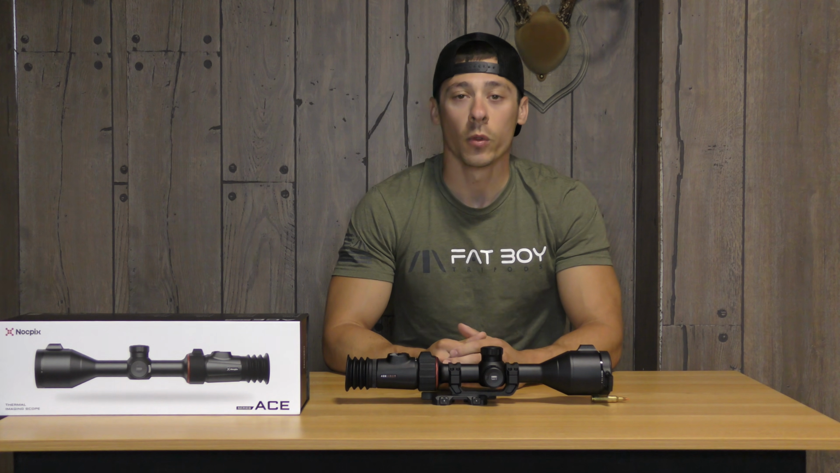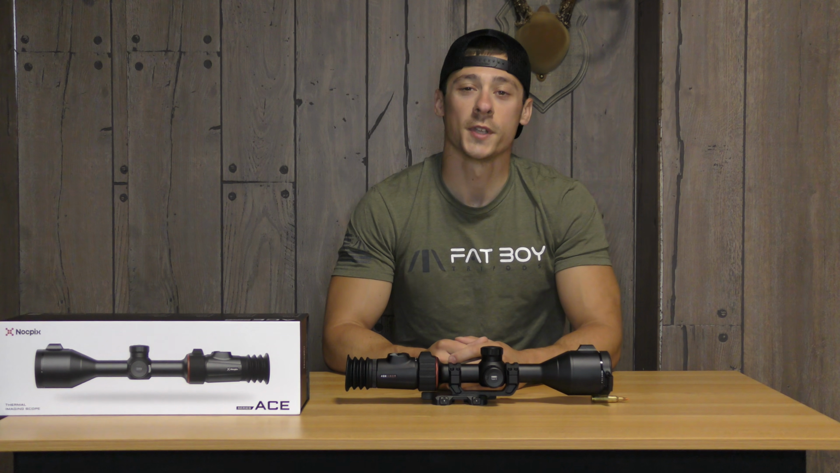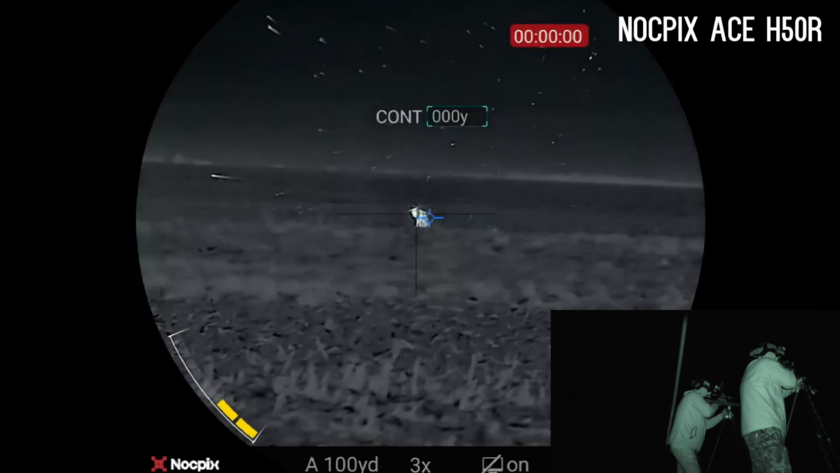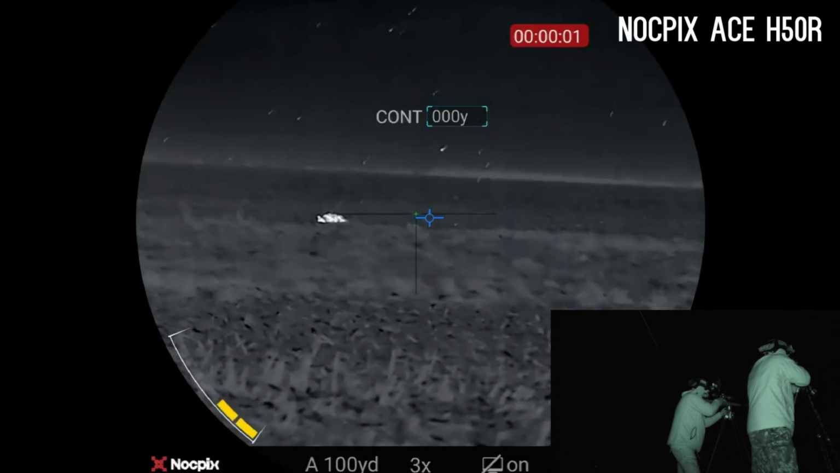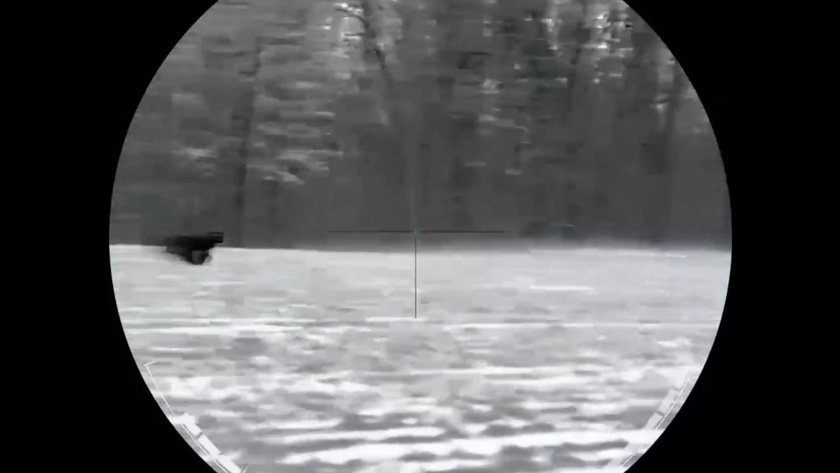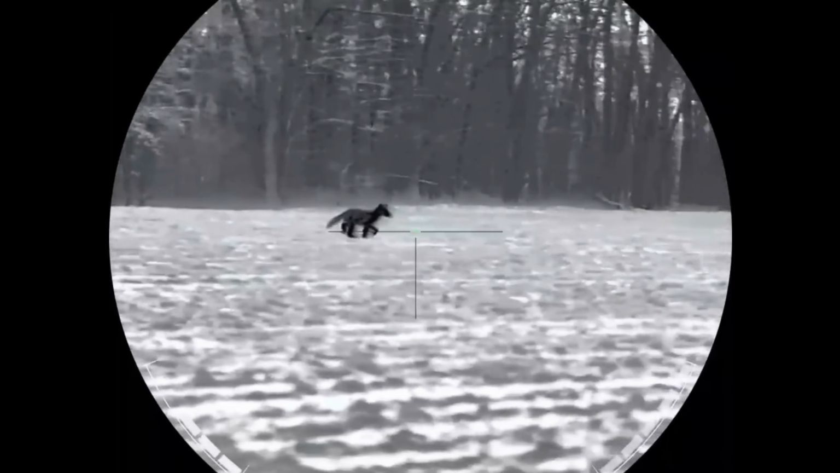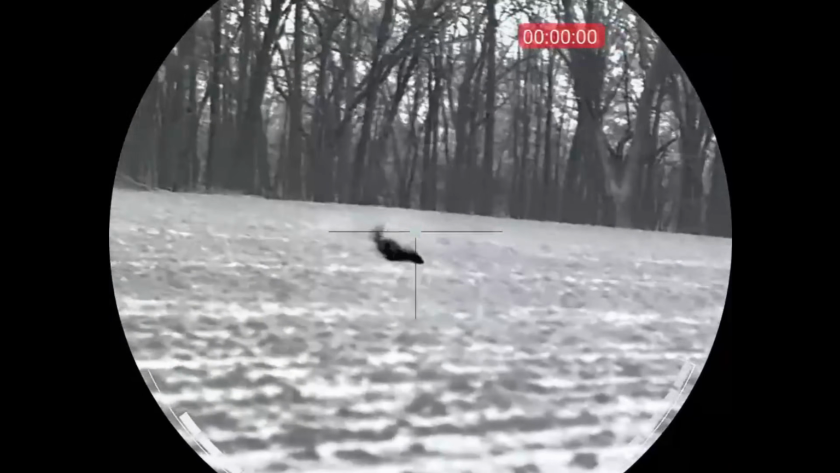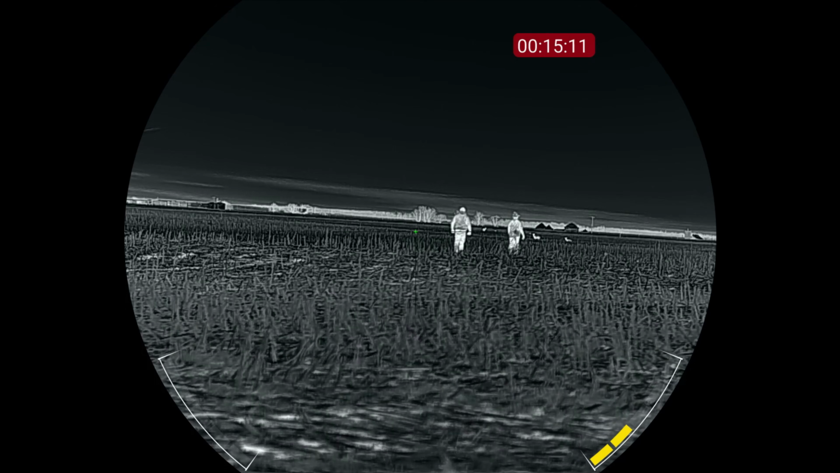That means the lower the number, the better thermal sensitivity this thing is going to have, which is going to help you cut through the fog, the snow, smoke, humidity, and that's going to really push through those things and give you a crisper image. It has a 60 hertz frame rate, which is going to give you a lot smoother image. It's great for those running coyote shots, running hog shots, or whatever you're hunting at night. Gives you a really smooth processed image, so you're not moving and skipping around a bunch when you're trying to